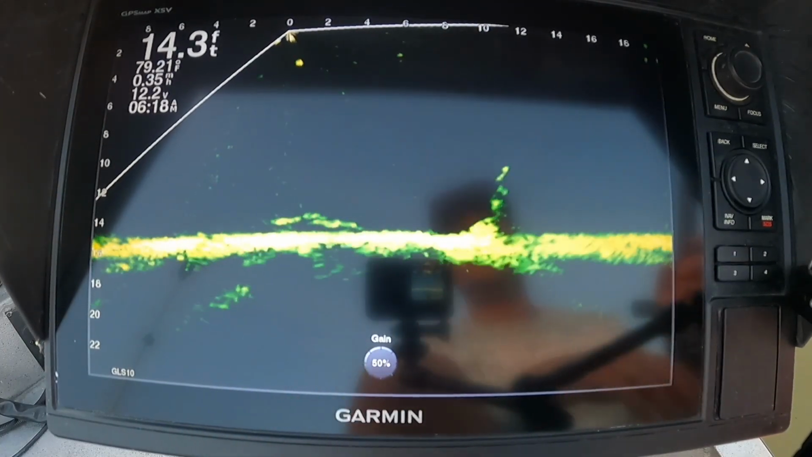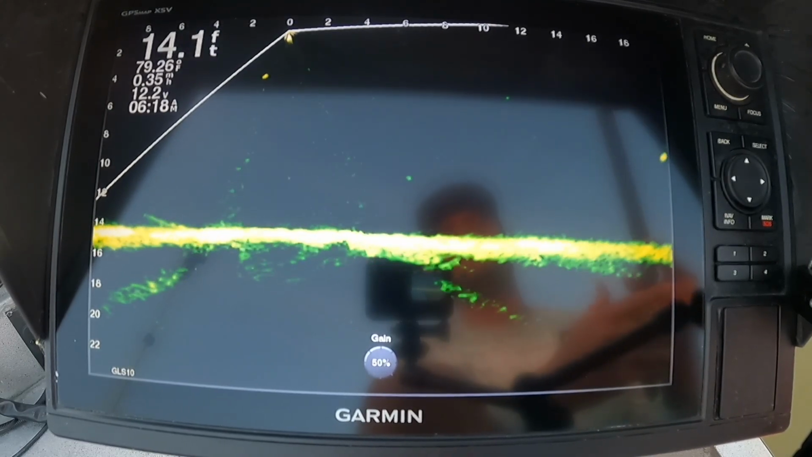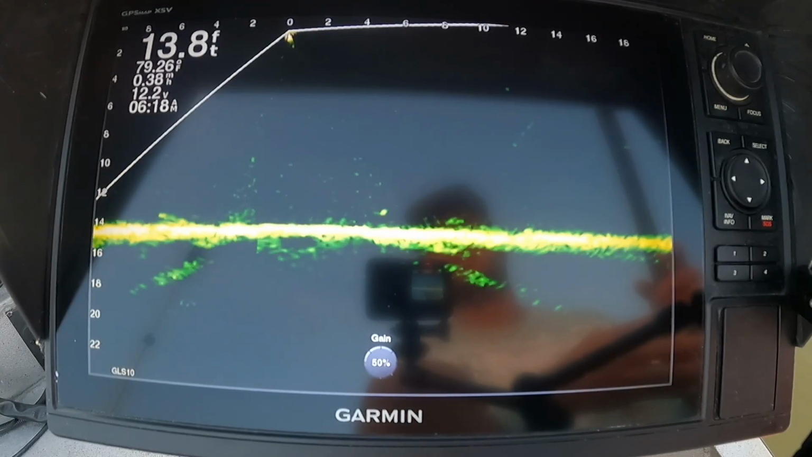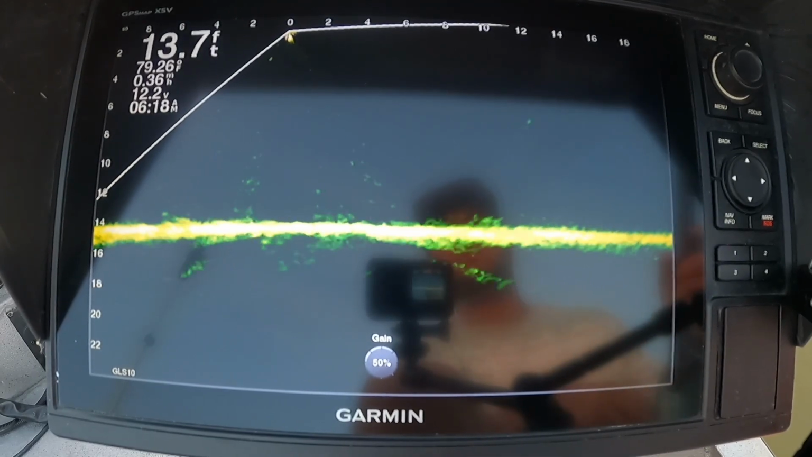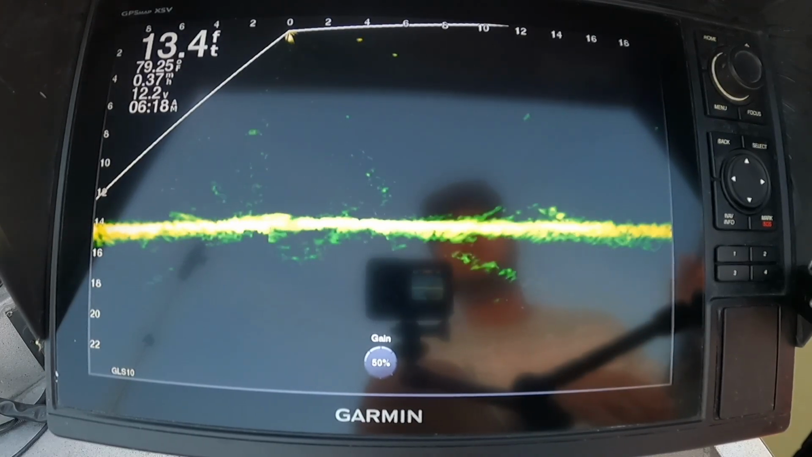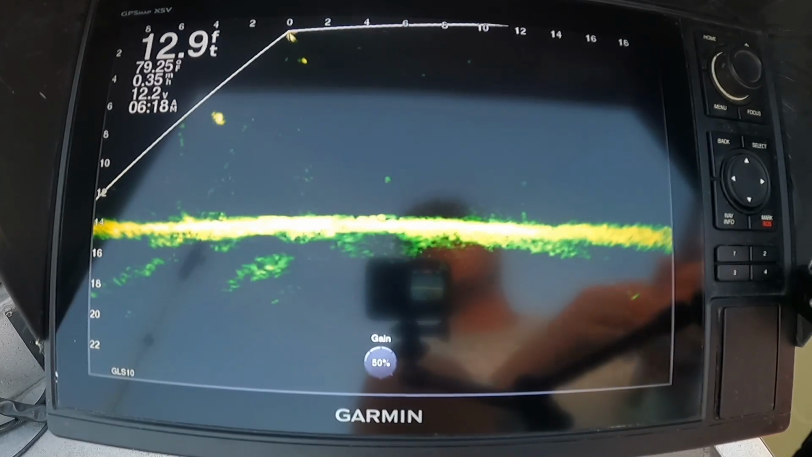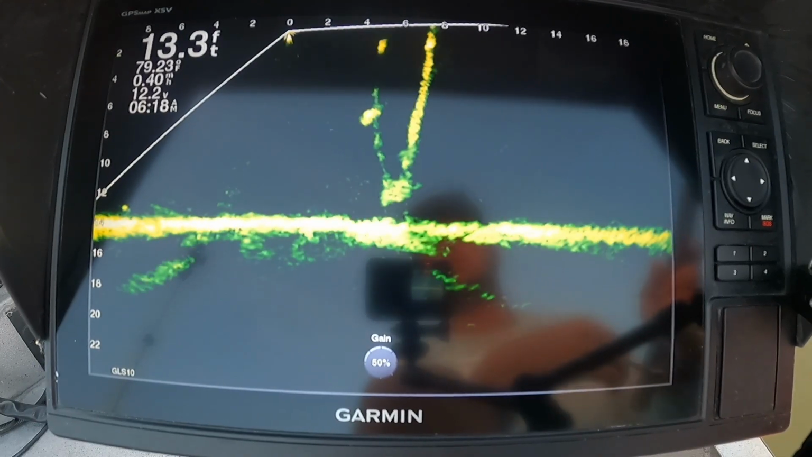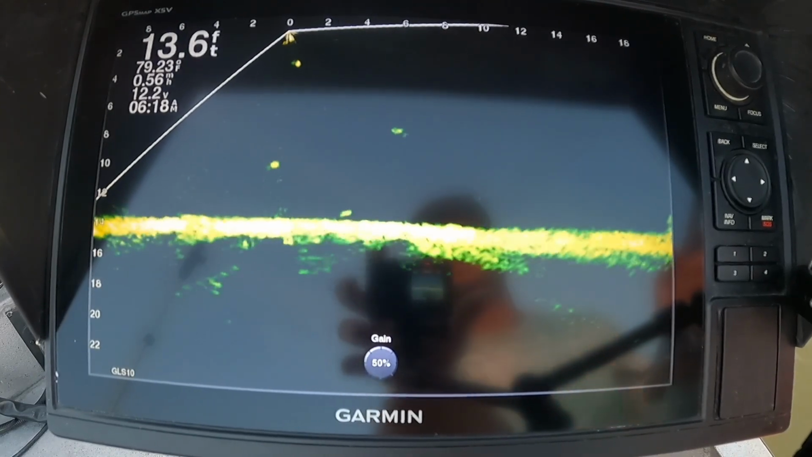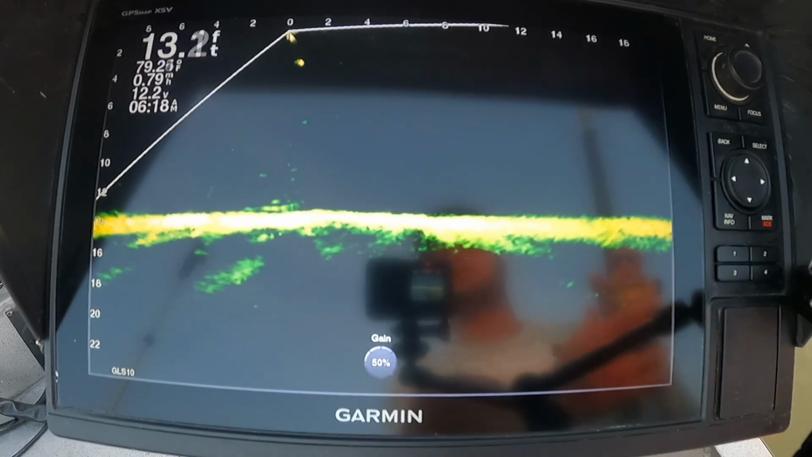Now, I normally try to downsize just because this time of year they can get extremely finicky. There's a lot of pressure. Here's some crappie. A bad fish right there.